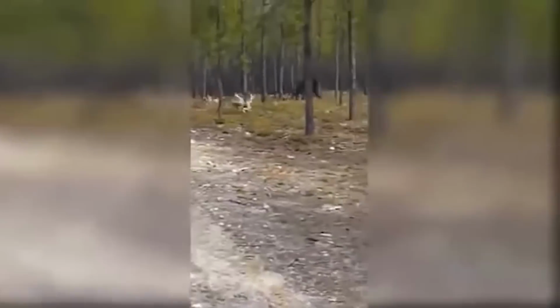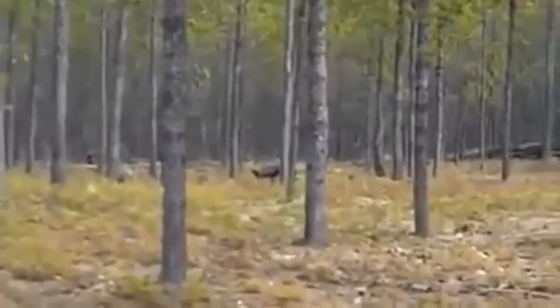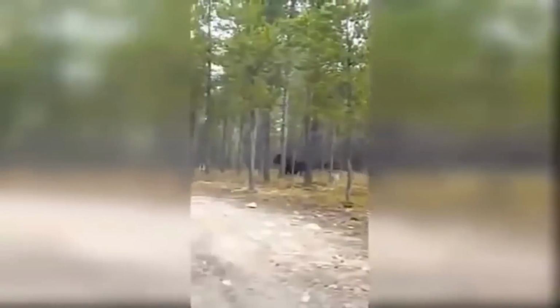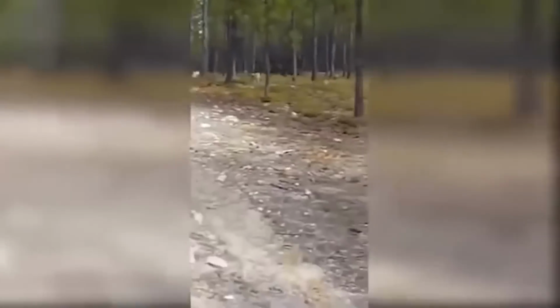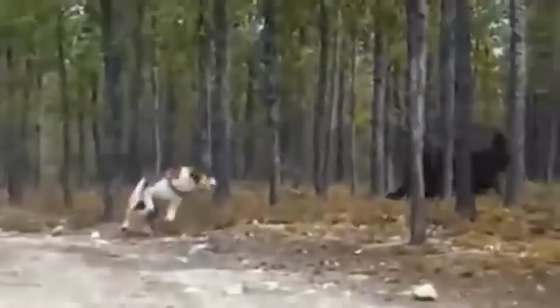We don't know what the dog was thinking in this video. Must have thought it was a regular dog considering the way it was barking. The man recording the video had no idea either since he was so far away. However, when the tall, dark wolf got up, annoyed and done with the dog's barking, we realized it was no little dog. Instead, it was a monstrous wolf.